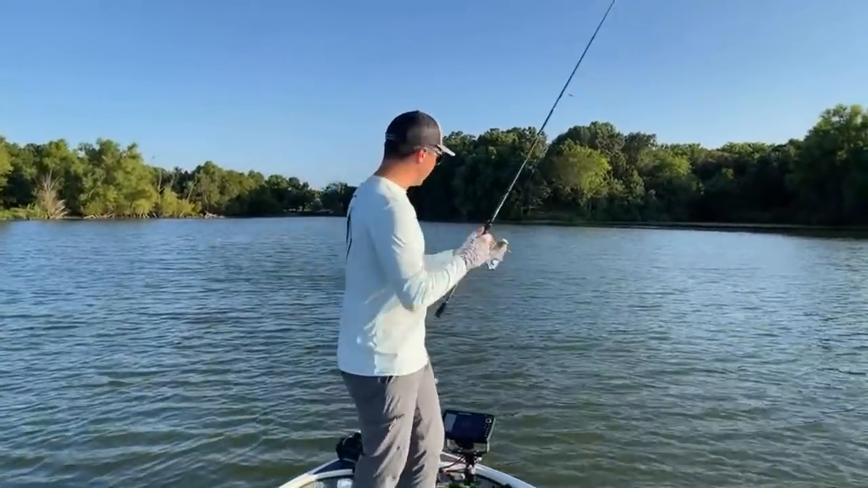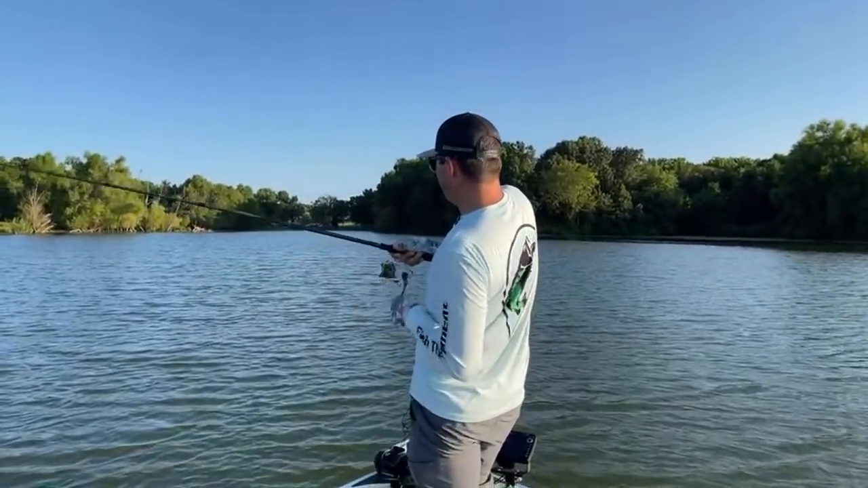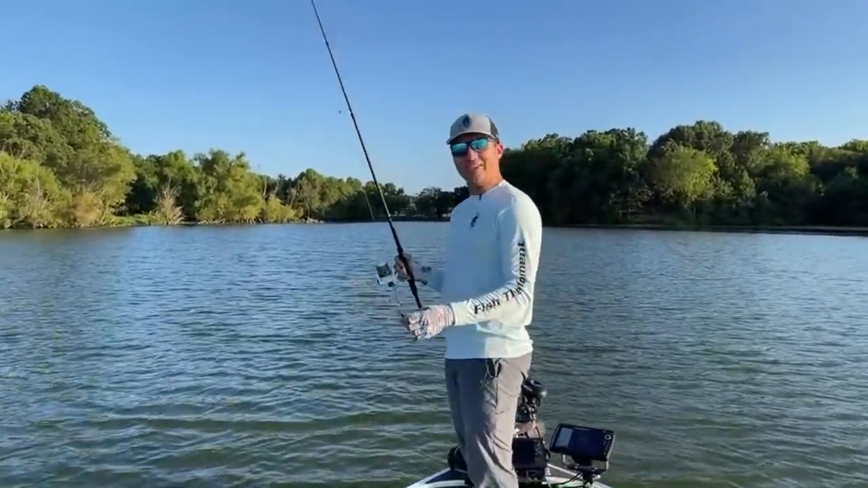I'm trying to think of something. Big one. I don't know if it's big, actually. It's a spinning rod. I'm not used to fishing a spinning rod. Oh gosh, darn it. I didn't get a good hook set on that fish because I was talking to you guys. Did you see that?